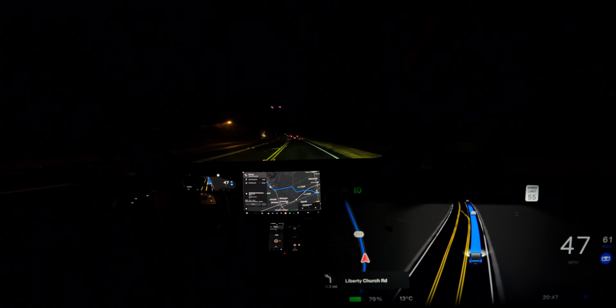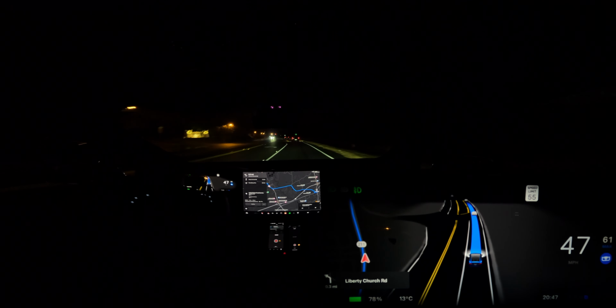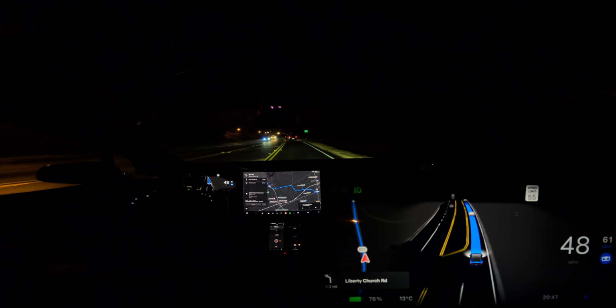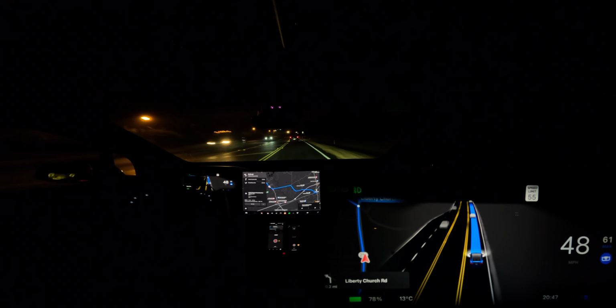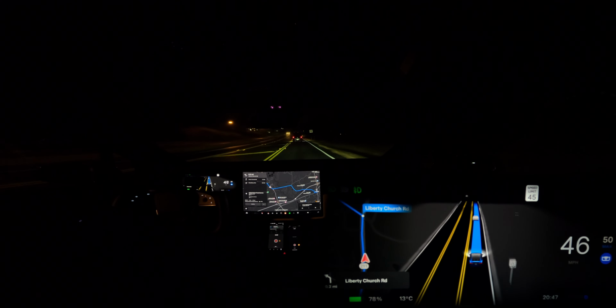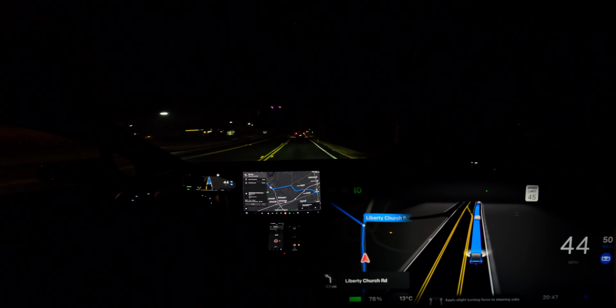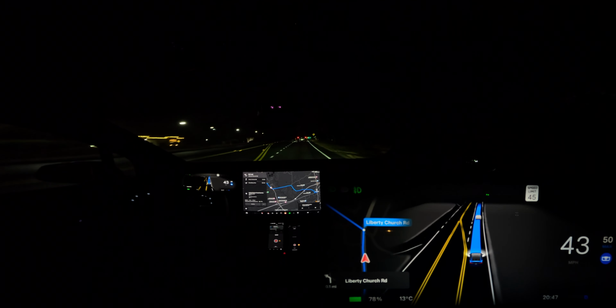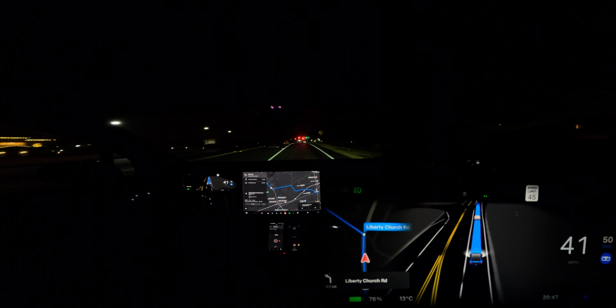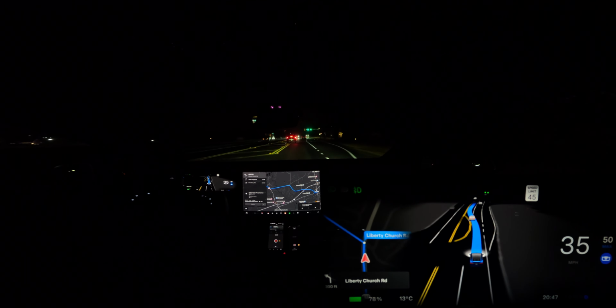So let's see how this turns out, especially with the 360 camera. I'm pretty sure there's very little to see if you pan around because the car is dark, but we will see. I also got some new camera mounts because on the last drive they got loose and it was too wobbly and it wasn't really working well. So let's see how this performs now.